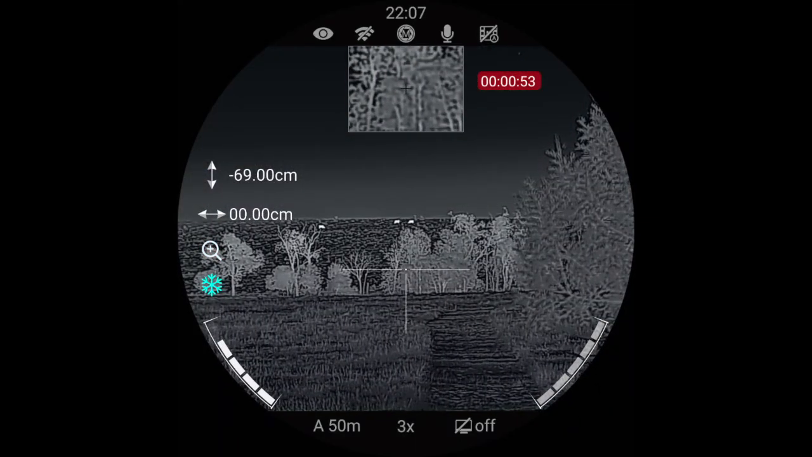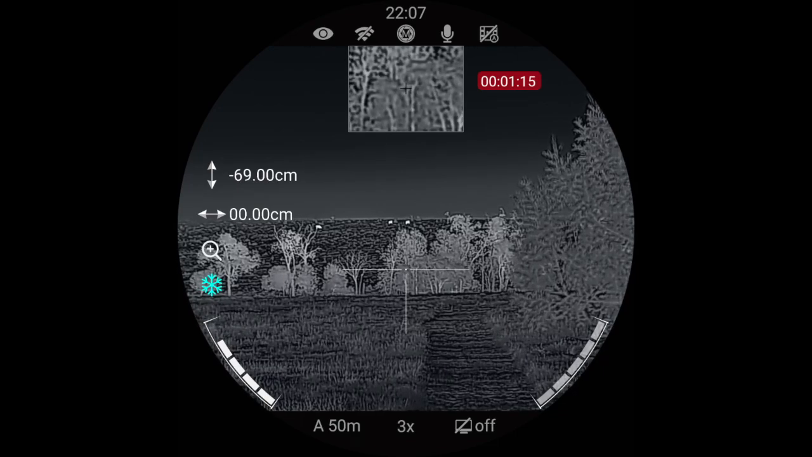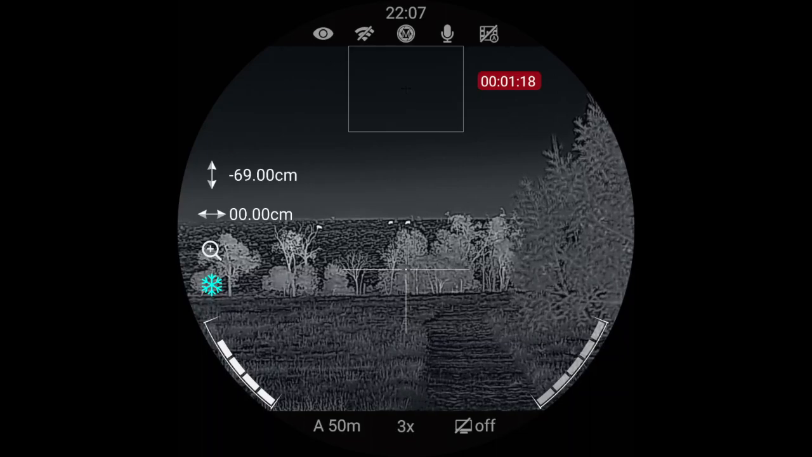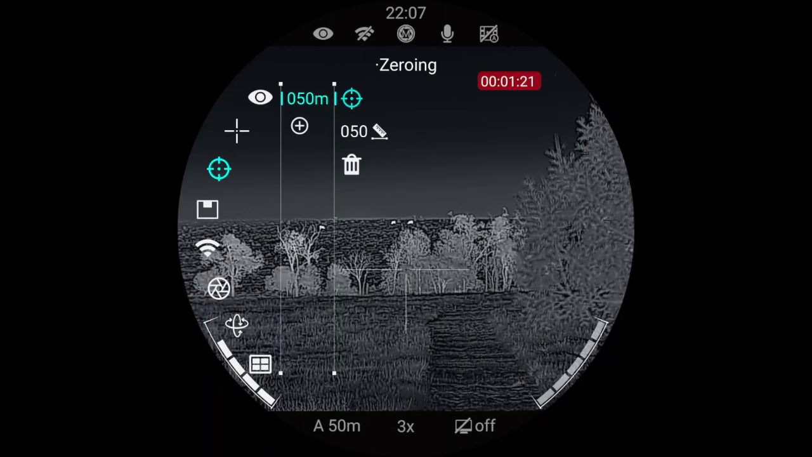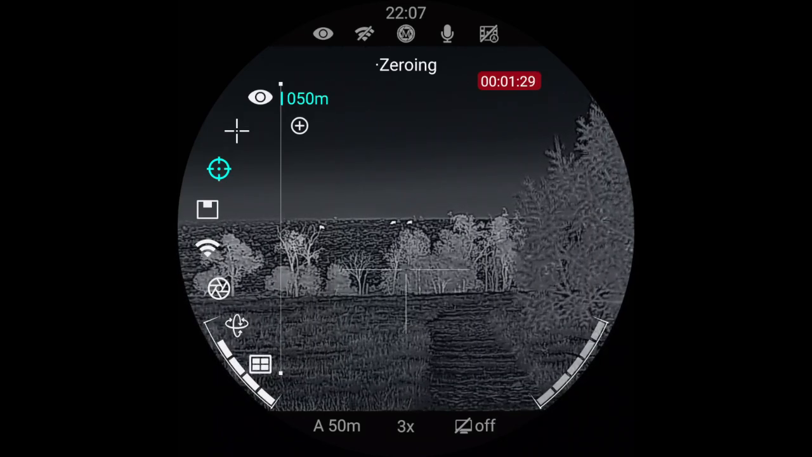Do this one here, so you can press that and it freezes the image. Press it again and it unfreezes it. So anyway, I'll go back out of that. You must be able to delete the 0 from that. So I'd say, but I don't want to do that.